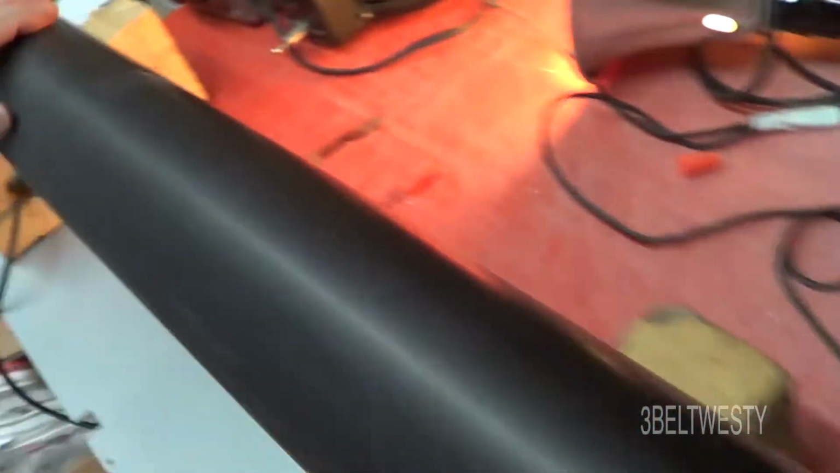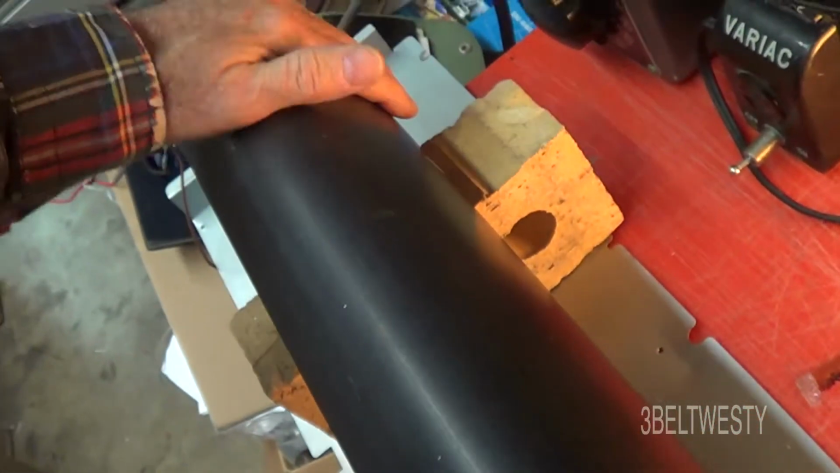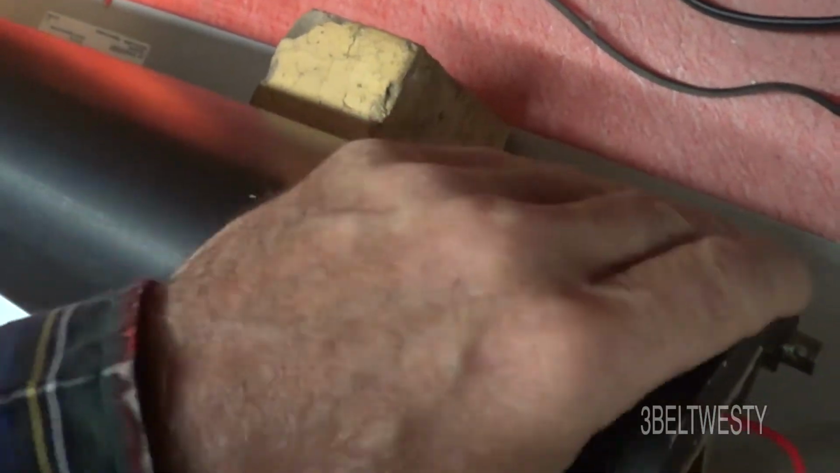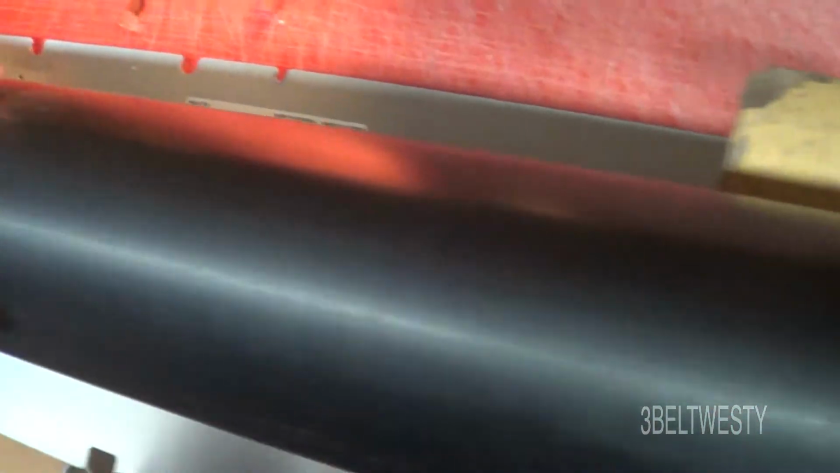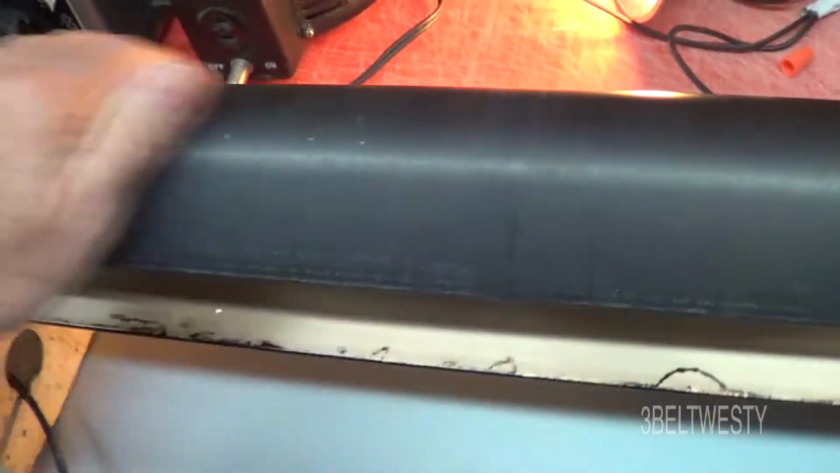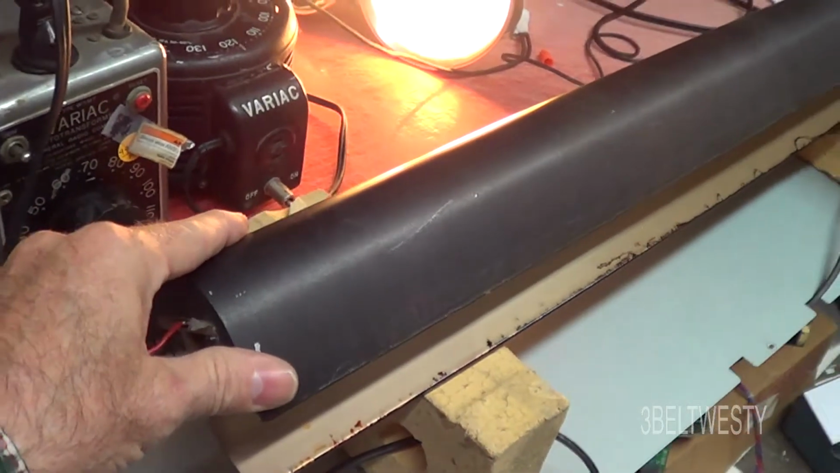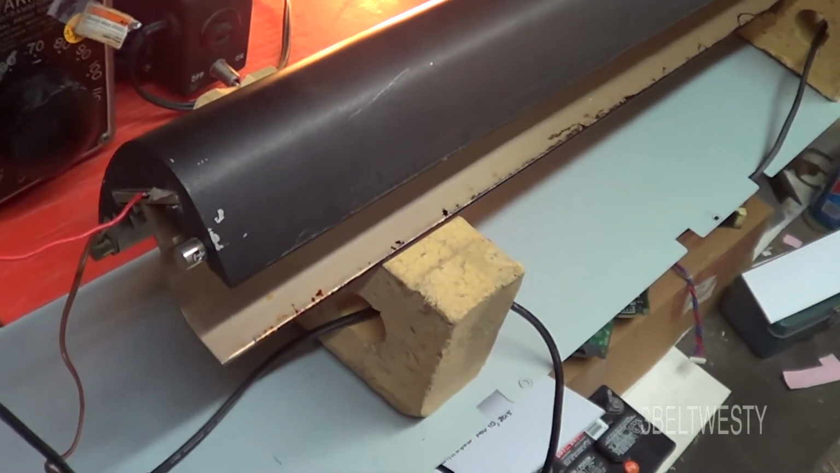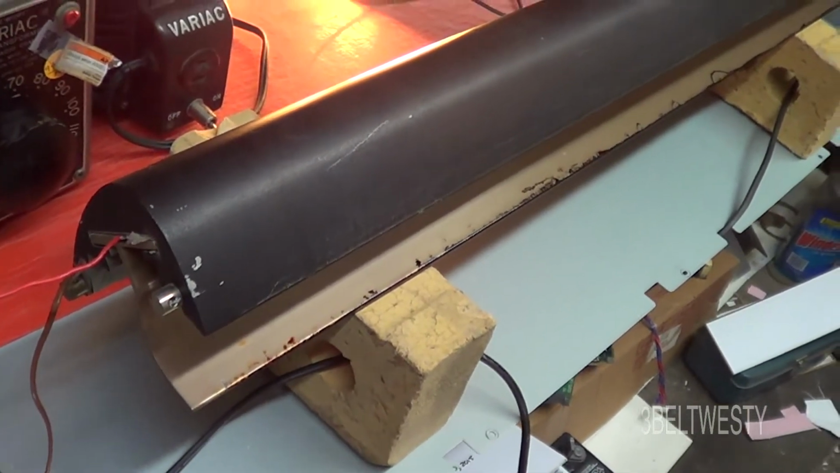Because what was happening here is it was hot on one side, say 280, and over here was only 230 after it ran for many minutes, which is really strange. Like the heater is somehow shorting out and only one part of the coil is being used. So when I took it apart, all the mica looked fairly good, so I'm kind of baffled what the heck's going on.